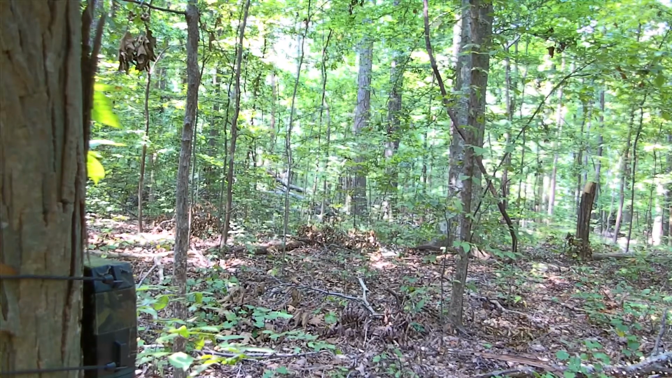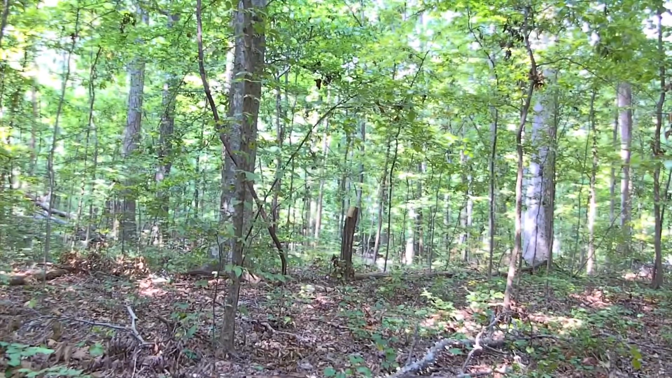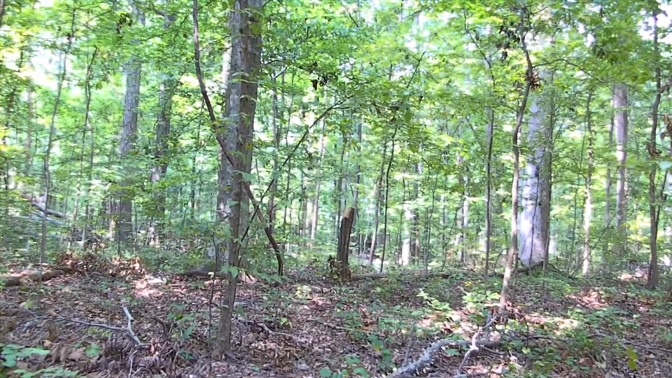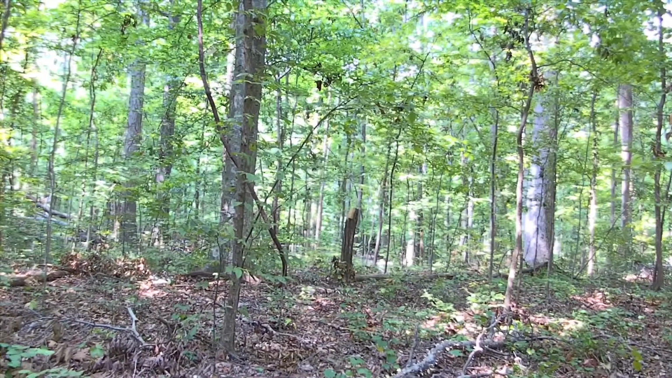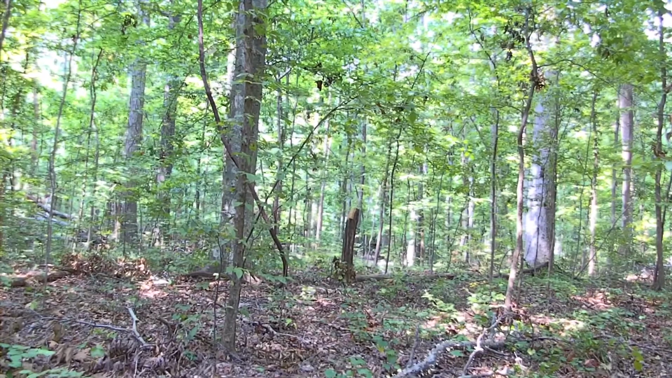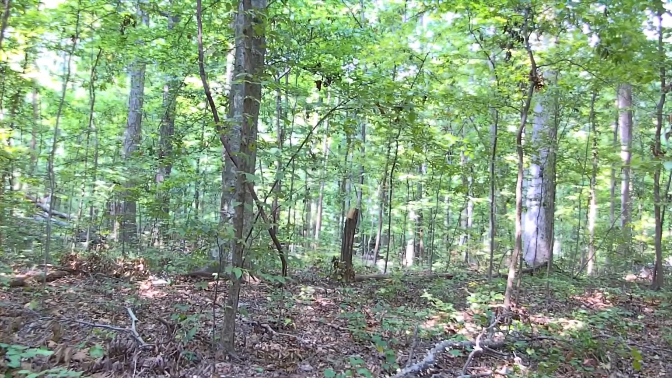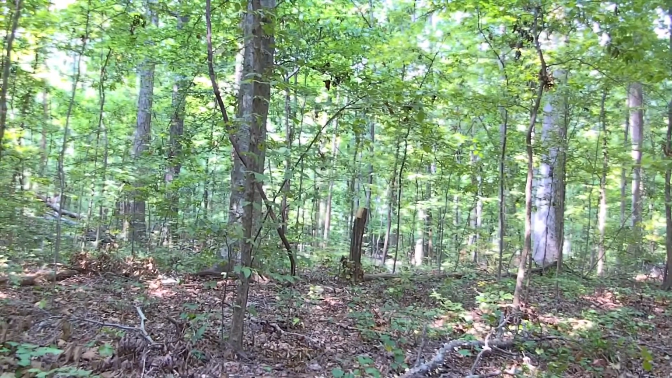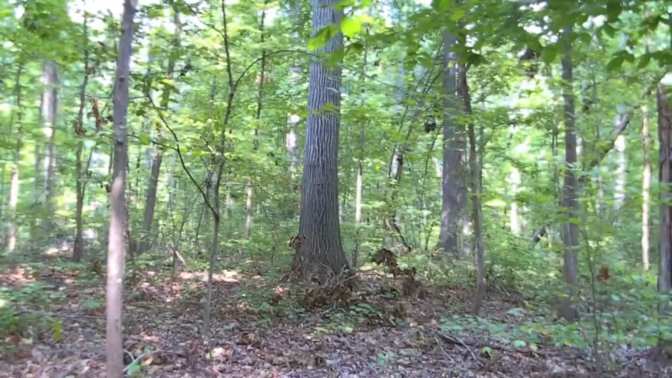We got the camera placed right here. Flooded land to the south is right there on the other side of that large white oak. It starts to become flooded and it's lower. I'd say it's probably 10 feet lower than the risen ground. Start panning around. This is the actual funnel.